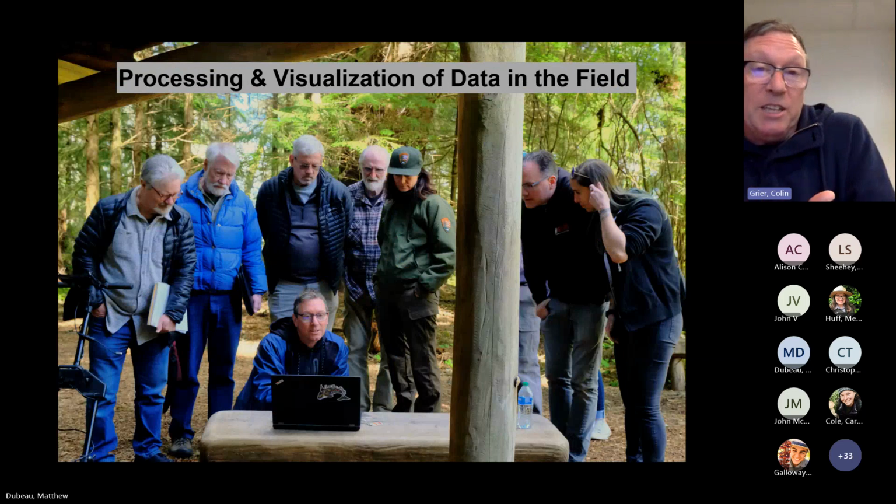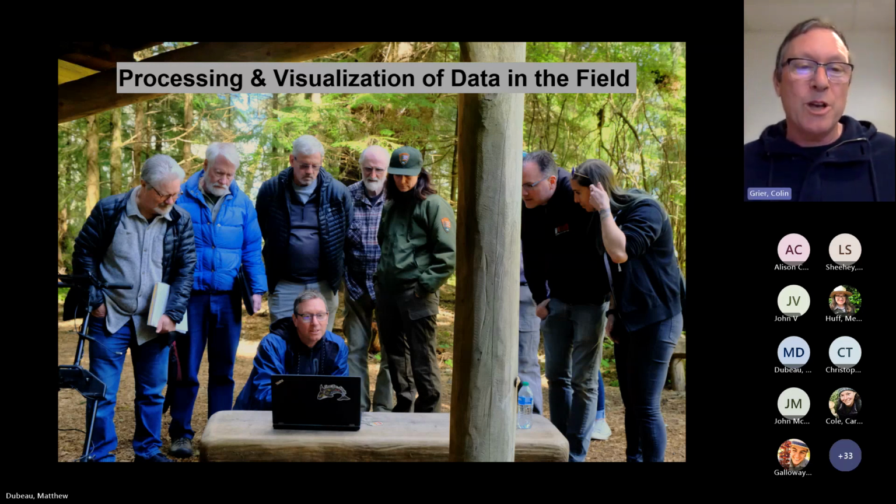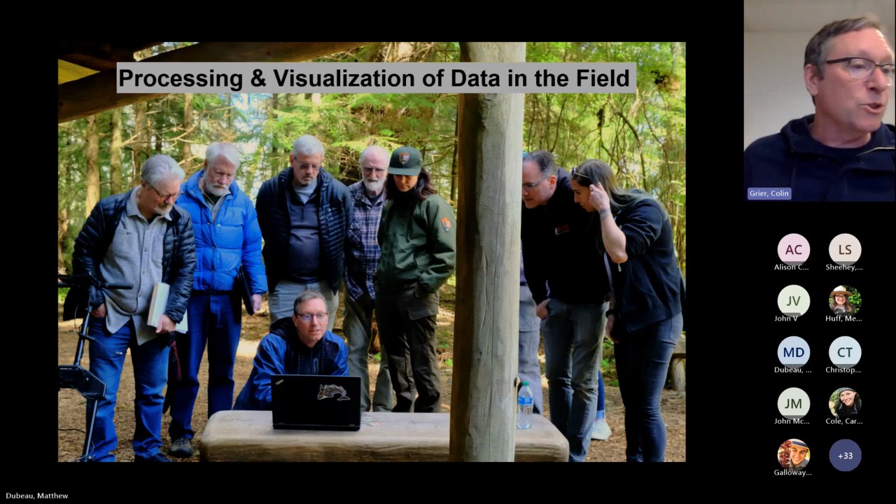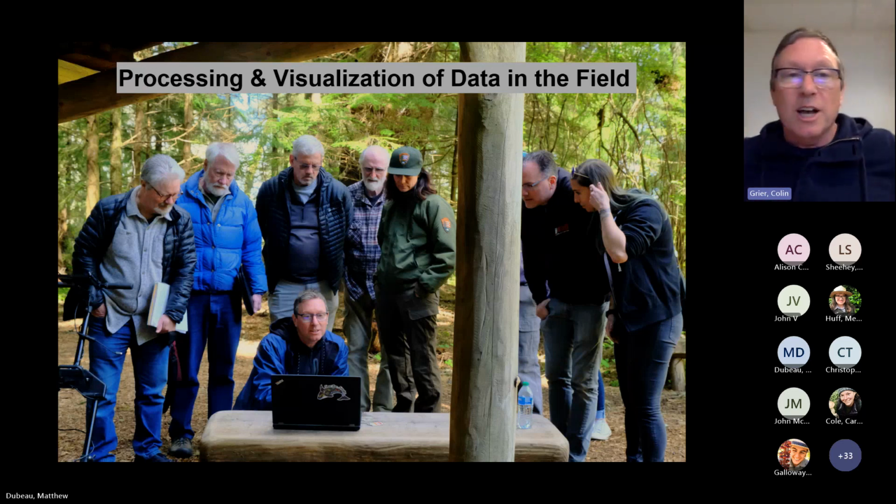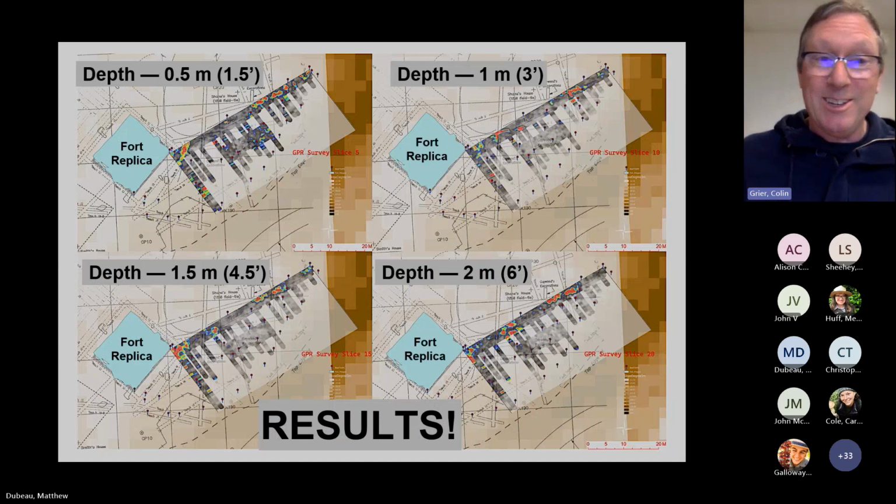We could process the data in the field, take it off the machine. I had a laptop computer there, and we could get the results almost instantaneously with a bit of computer work. It was nice. You get this feedback. You can do a bit of work, see what's down there, expand your survey area, that kind of thing. Okay, next slide, please. So some of the results, yeah, interesting.